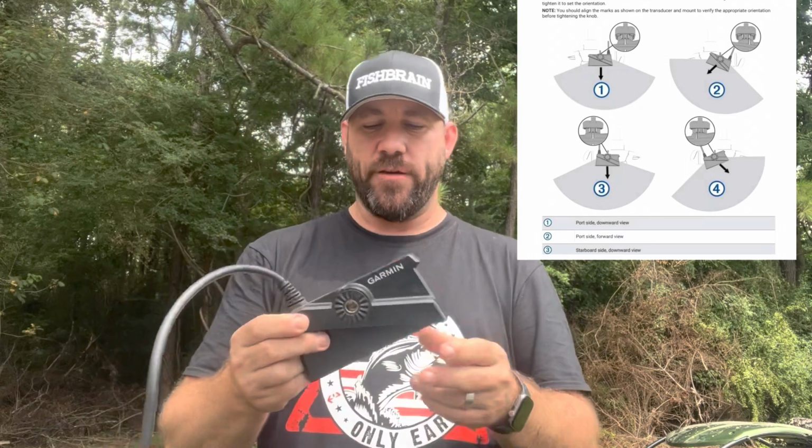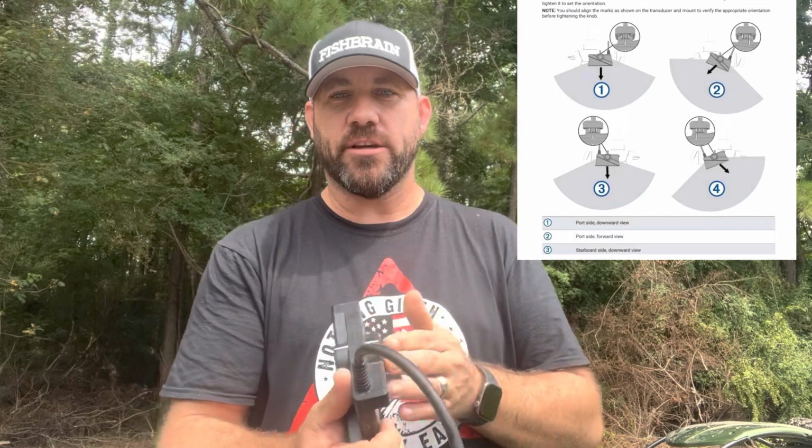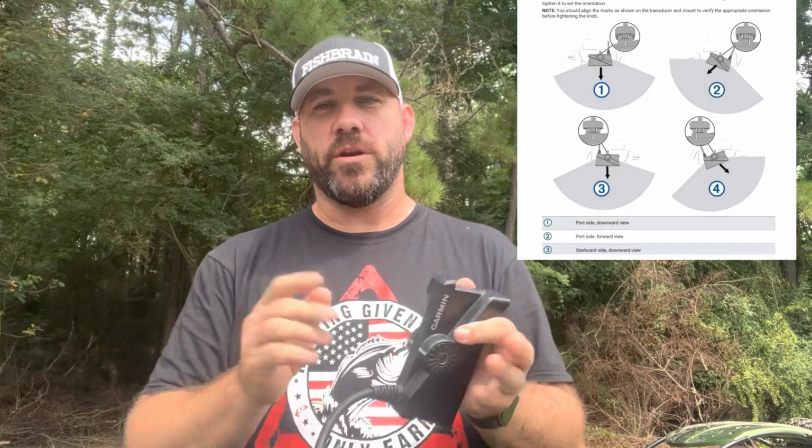One of the questions that I see a lot is, when you have it in forward mode, which is just about like that, it'll be flat, slightly angled forward. When you put it in down mode, a lot of people have wondered, where is the coverage area? Does it go side to side or front to back? Now, you have to understand it's a 135-degree angle, with a 20-degree width.